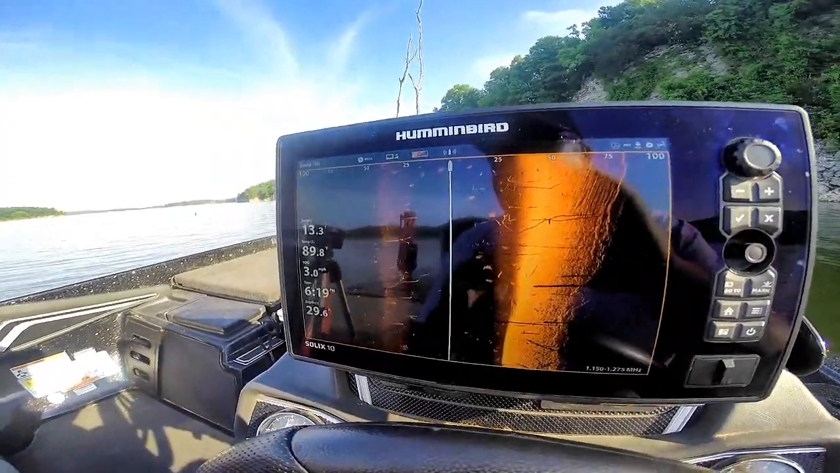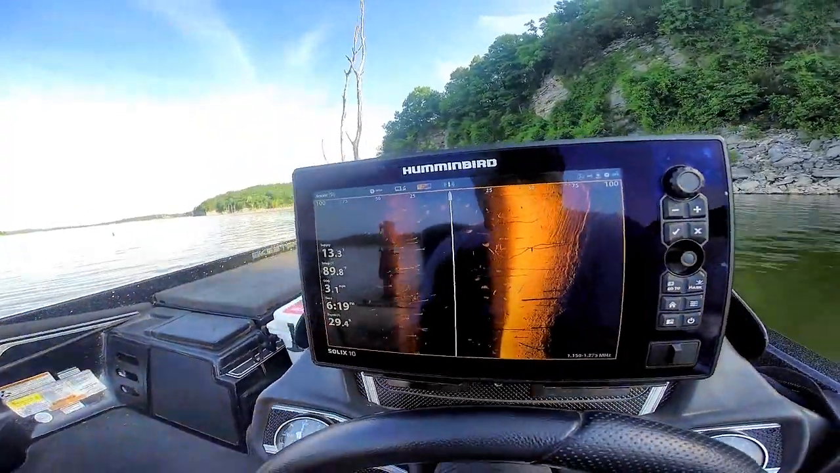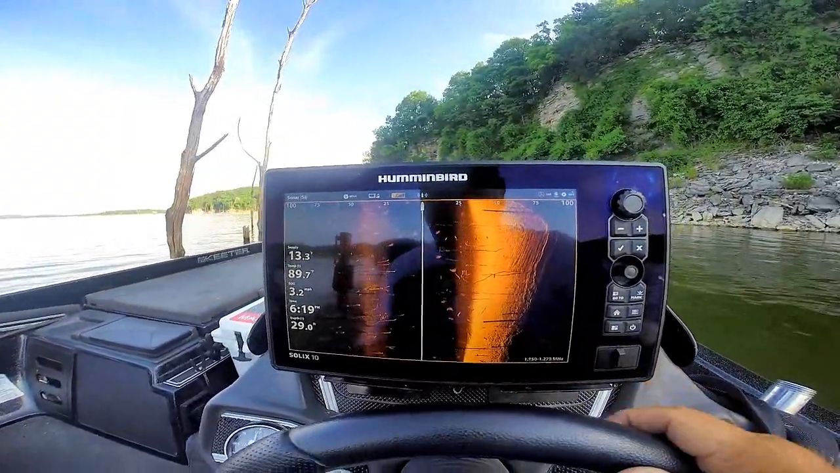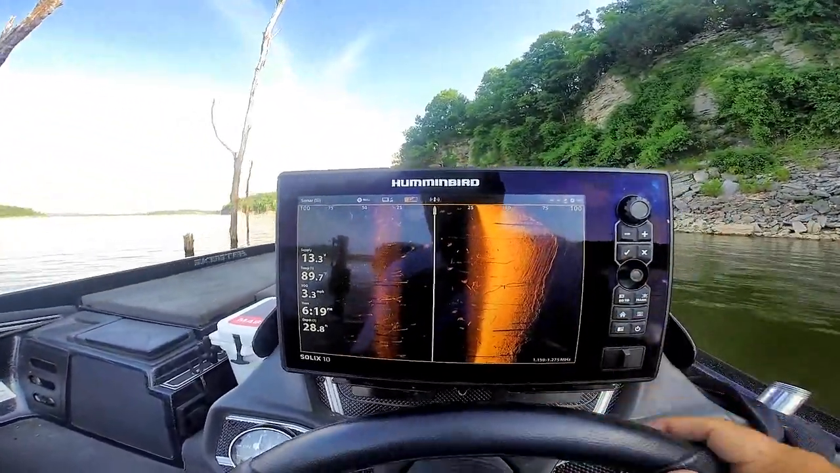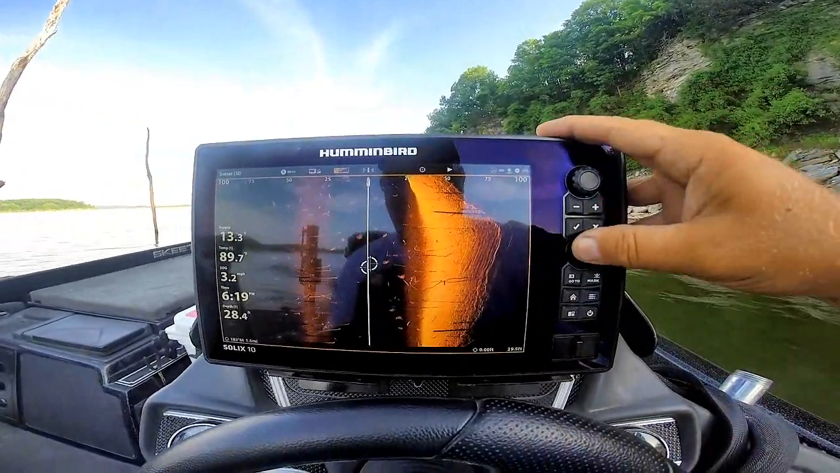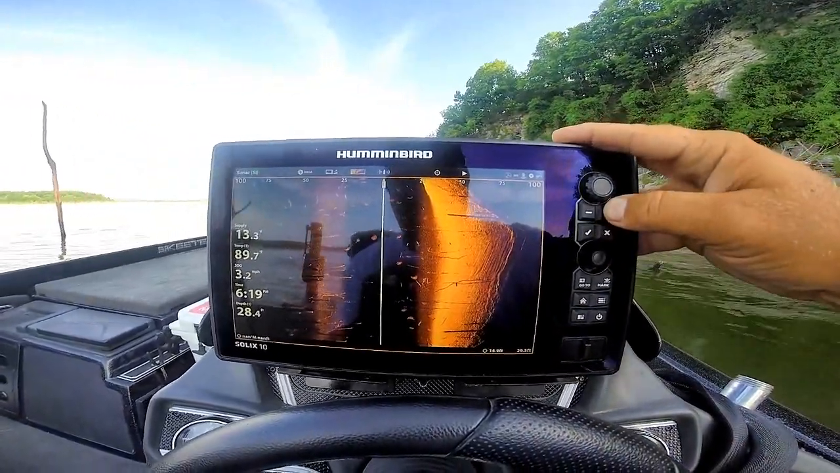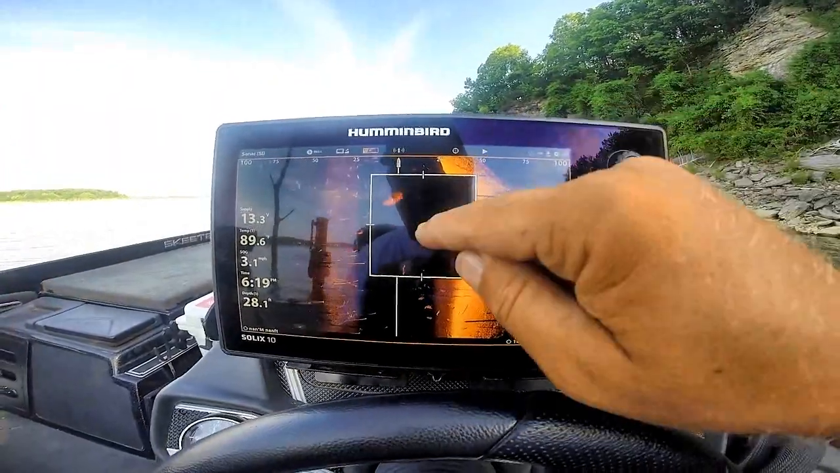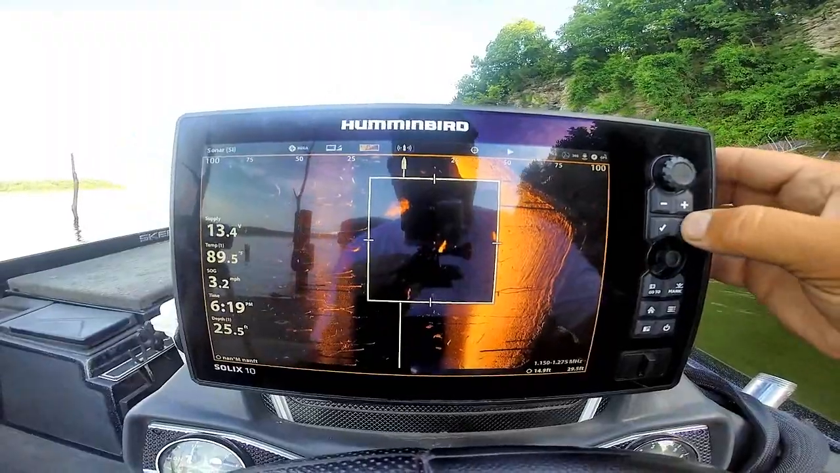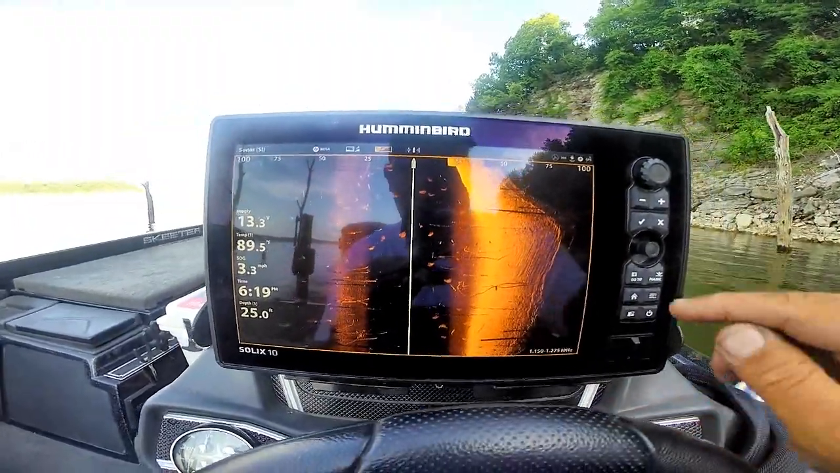Now, one of my tips for using Mega Imaging is I want to make things look bigger. And there's like a fish right down there. And there's a couple ways to do it. We can actually scroll over here and hit our cursor, and you can see that fish and that bait ball right there. But the other thing is you can reduce coverage area.